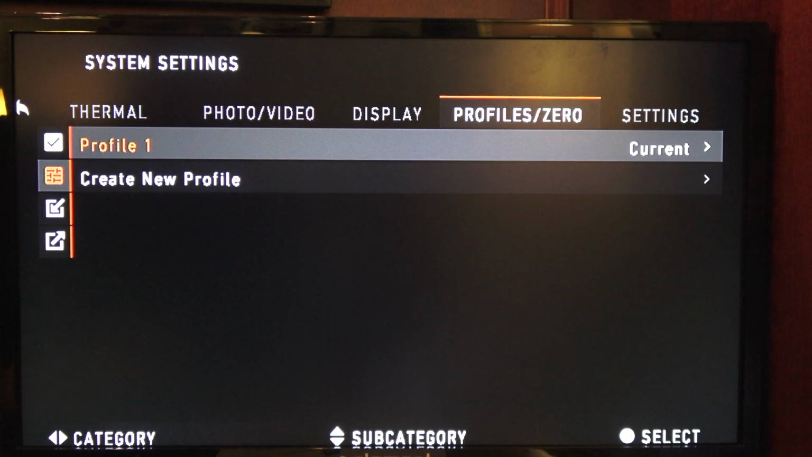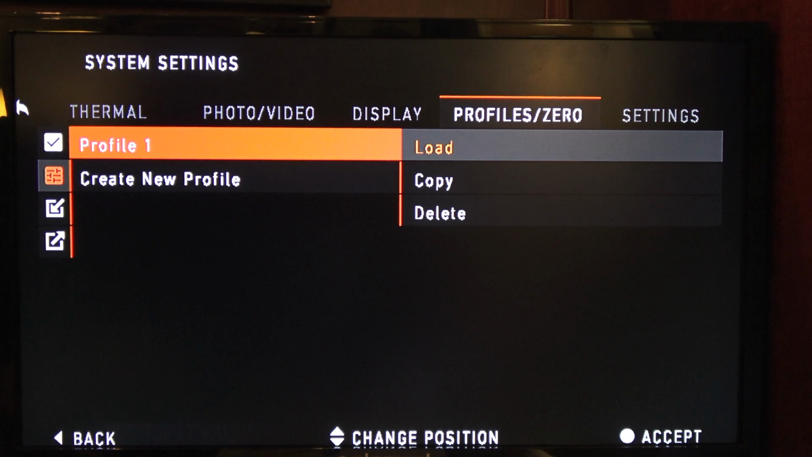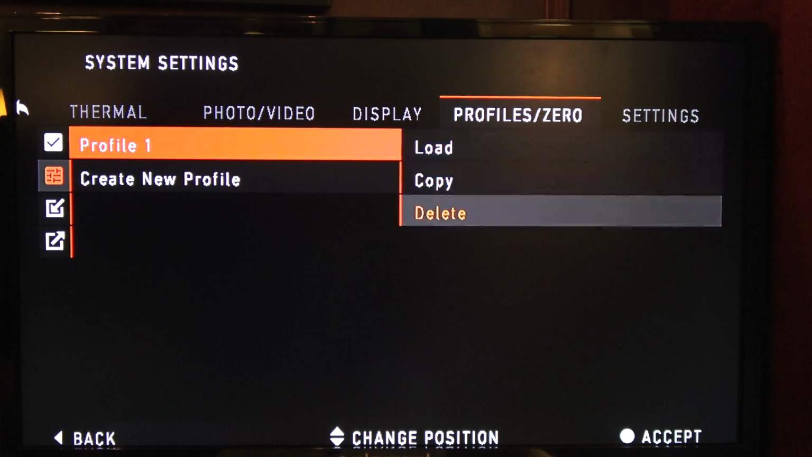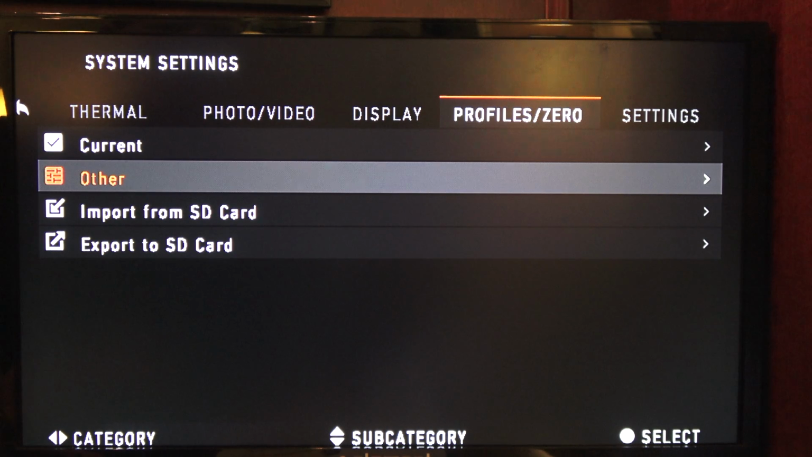You can use other, and you can create a new profile here, or you can load, select enter. You can copy that profile, delete that profile, or load it. Left arrow to go back.